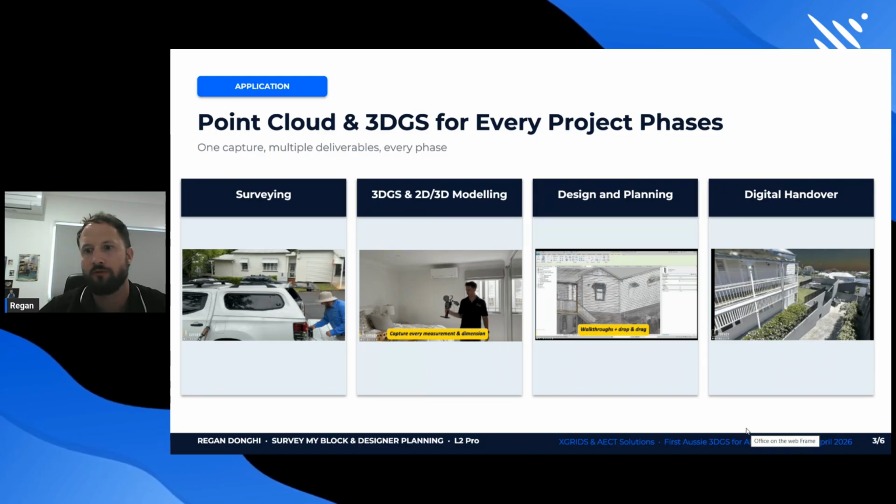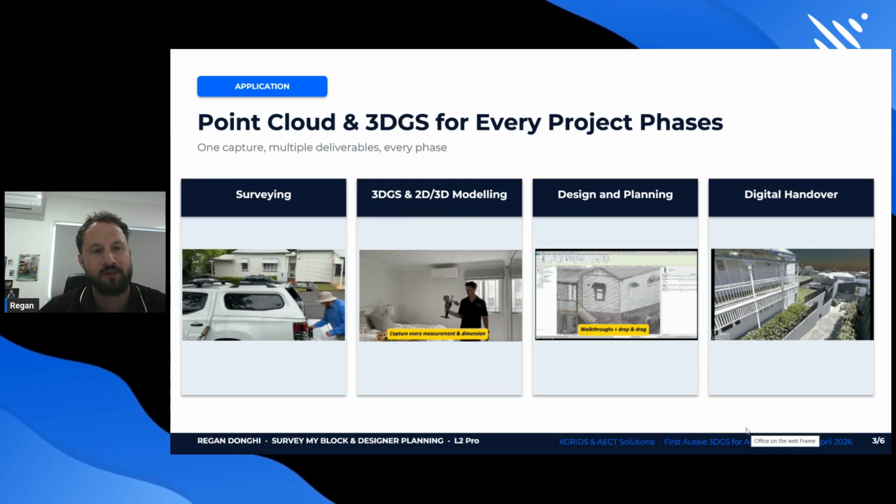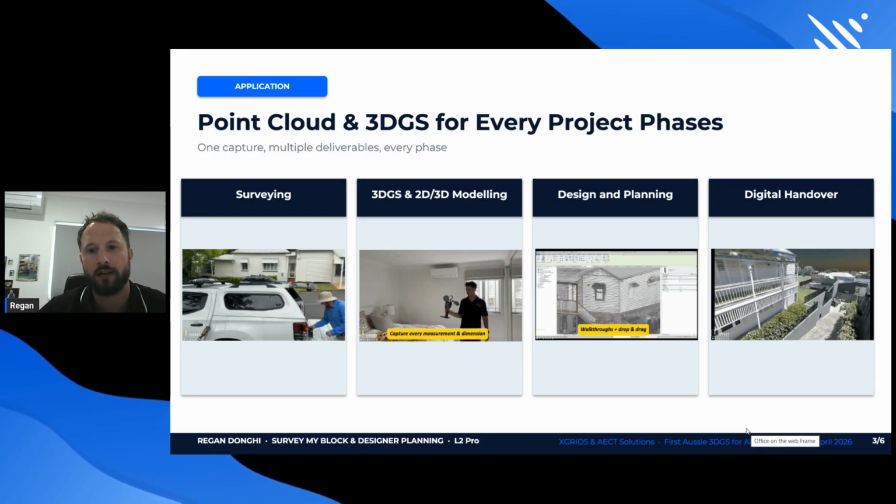But I will say this as well. I think we've been using the L2 Pro now for about 6 months, and quite clearly you can see the amount of work that's put in from the XGRIDS team to continually develop their software and everything that they're doing on the back end.